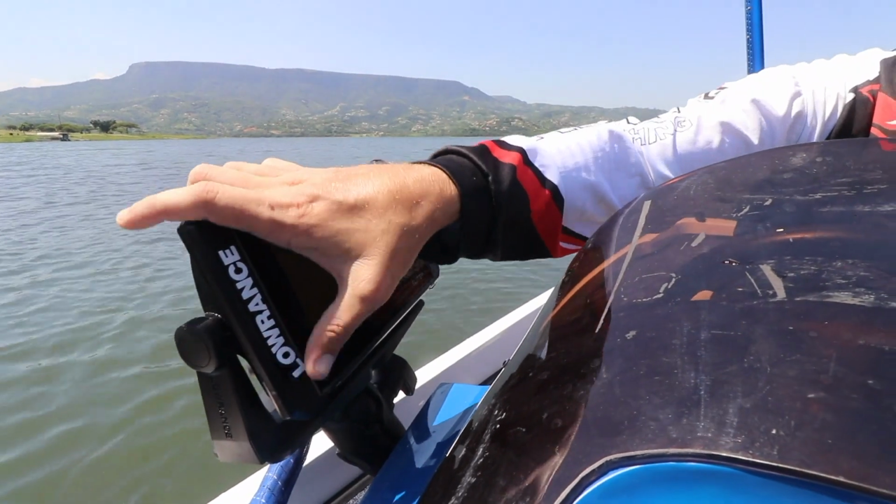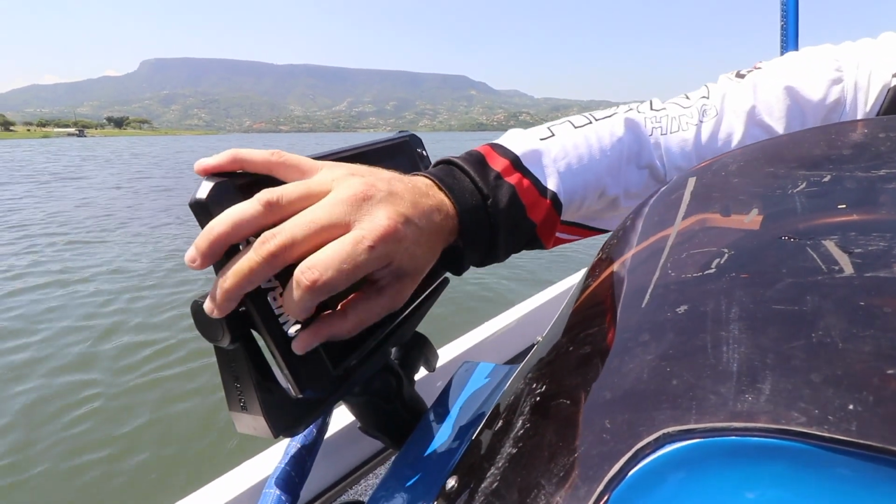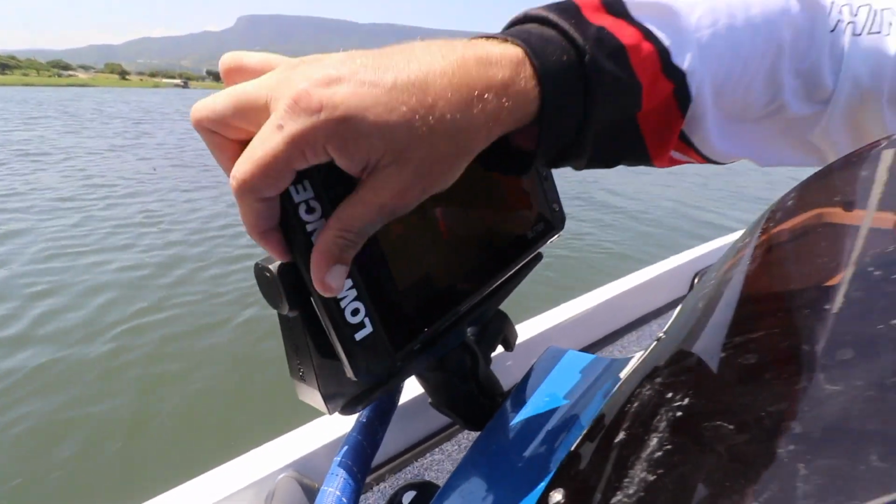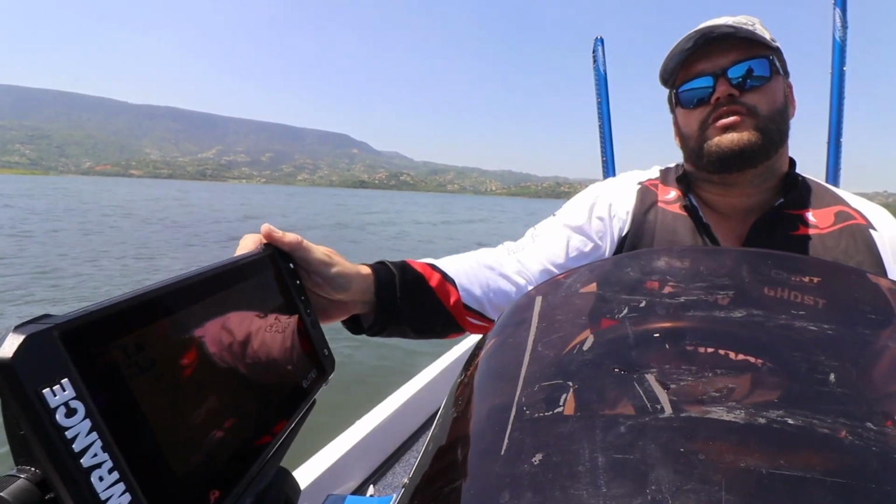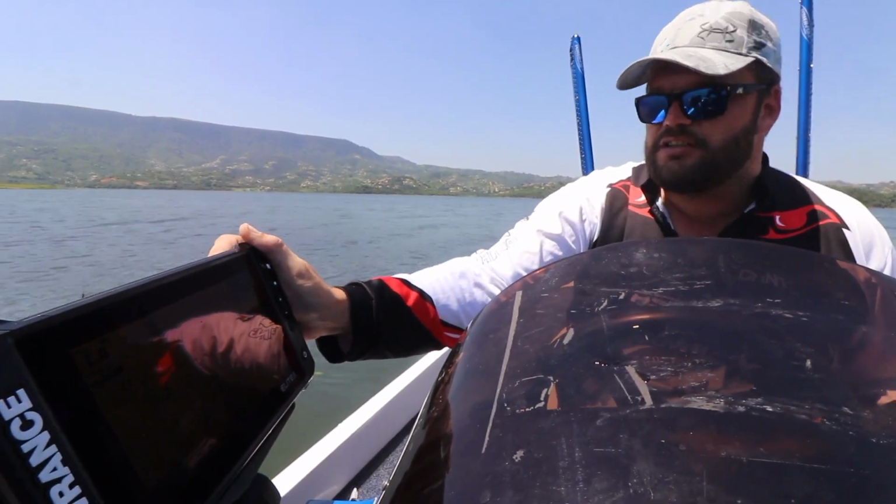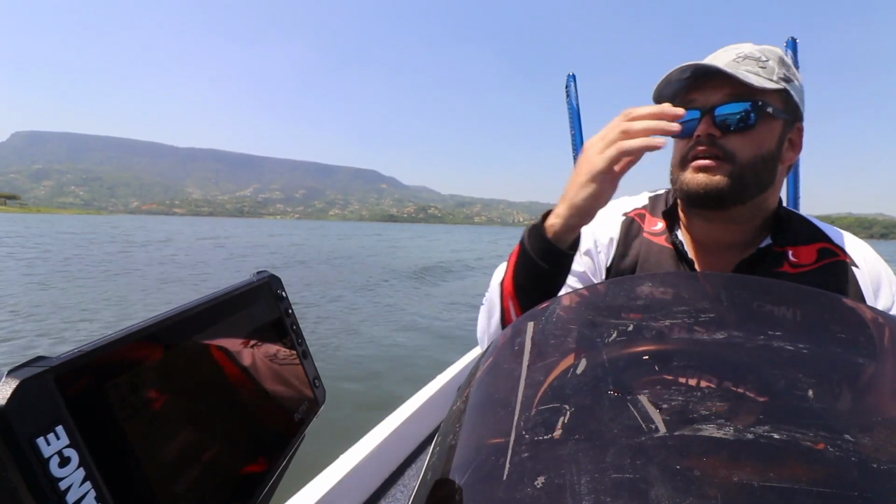So guys, as you can see on the side, just like the Elite TI2, it has one card slot underneath the bottom of the screen. So you guys can load your Fish Tech charts, you can load your Navionics charts, you can load your C-MAP charts, all through that one card reader.